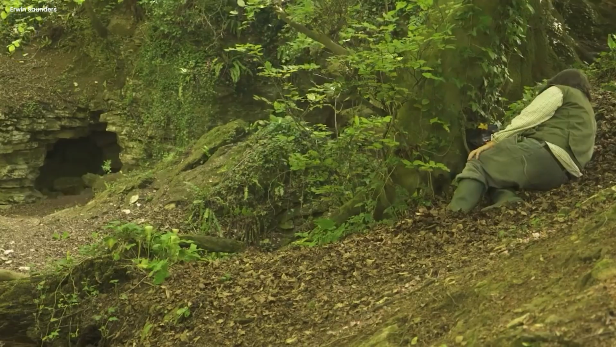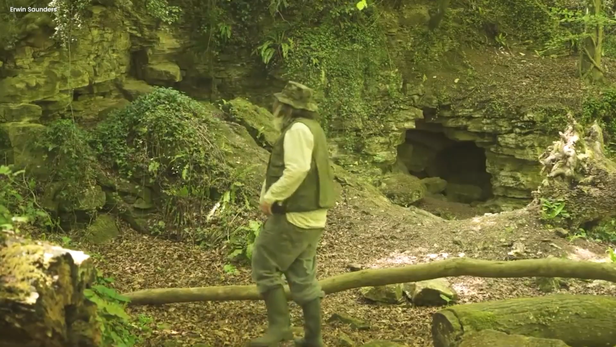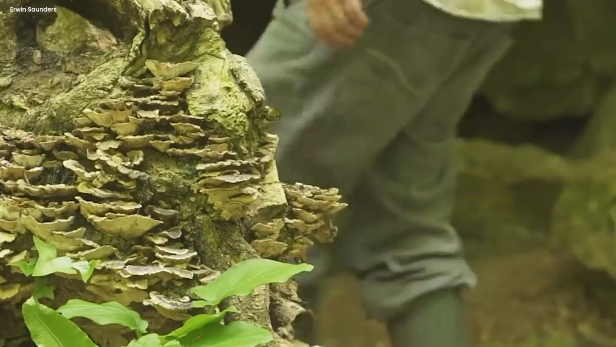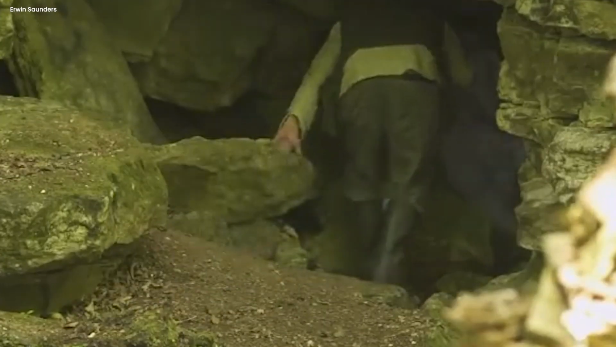A new species. This daring explorer found himself in the heart of the jungle, full of adventure and curiosity, when he stumbled upon a mysterious cave. Naturally, he couldn't resist the urge to investigate further. And guess what? He encountered an utterly unexpected sight, a sinister creature slithering toward him in the darkness. Talk about a heart-stopping moment.